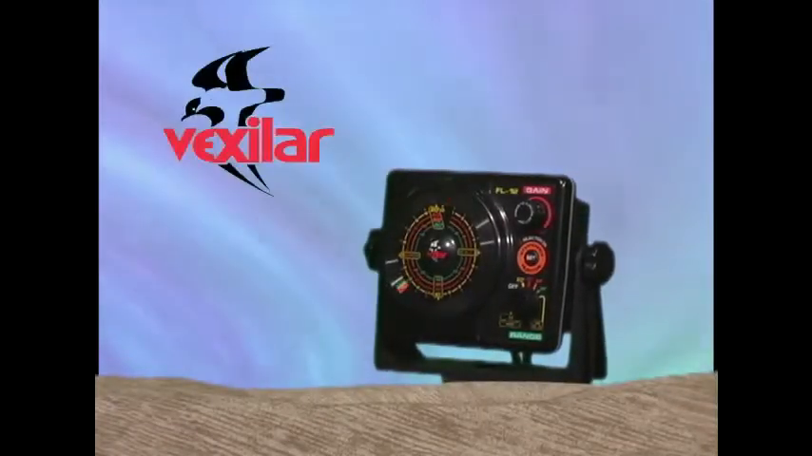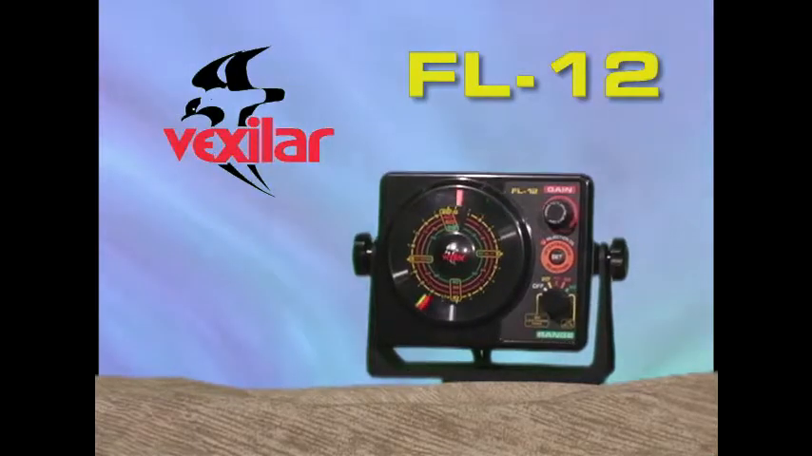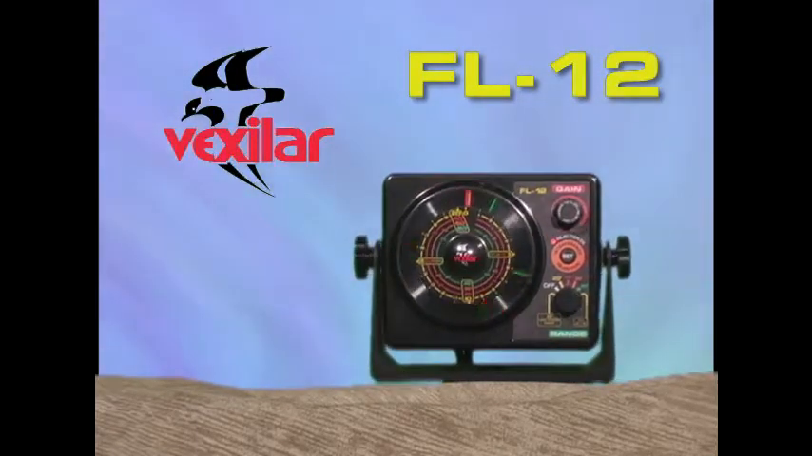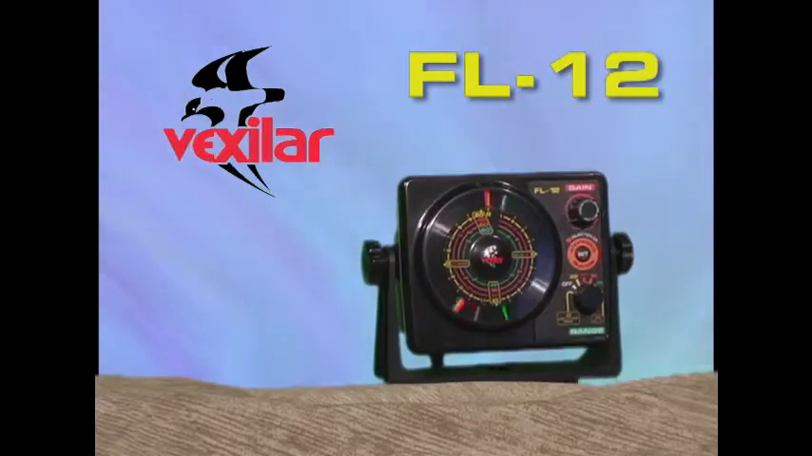This is the Vexilar FL12, a 3-color flasher fish finder that will help you catch more fish. Here's Jason Durham, professional fishing guide, to show you how to use your new FL12 effectively on the ice.